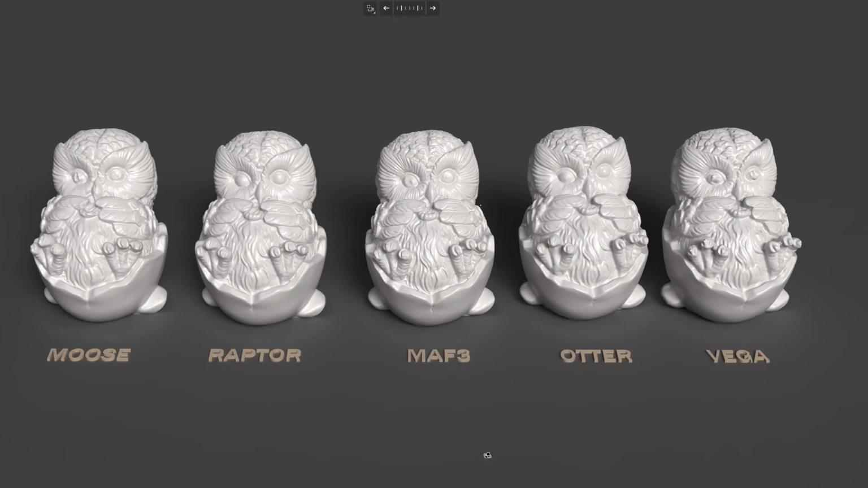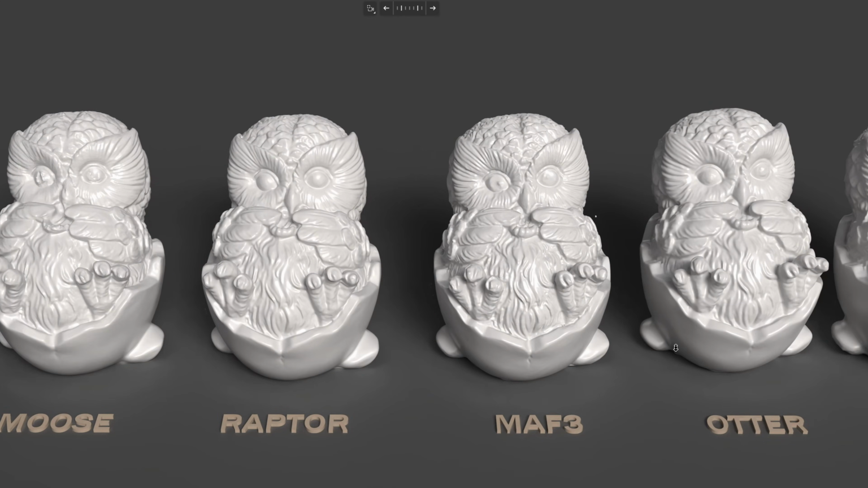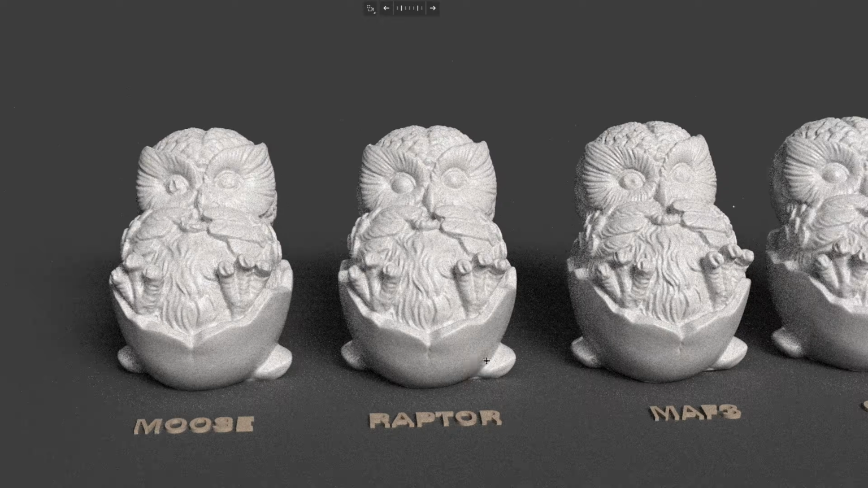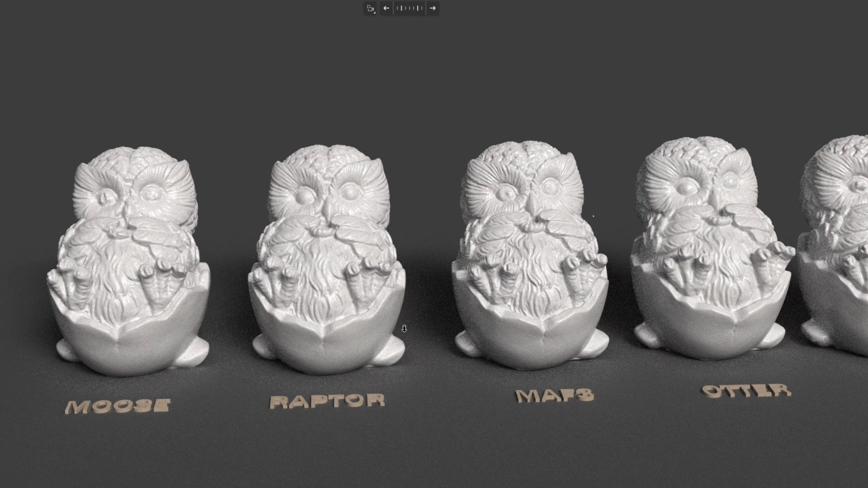The list is getting longer. Okay, and if I look from the front, I would say that Math tree is still the best, with the highest detail, and second to that will be the Vega, and next the Laughter, the Otter, and Moose. They get a very similar result from the front. Moose, Laughter, and Otter, if I look from the front, are the same.